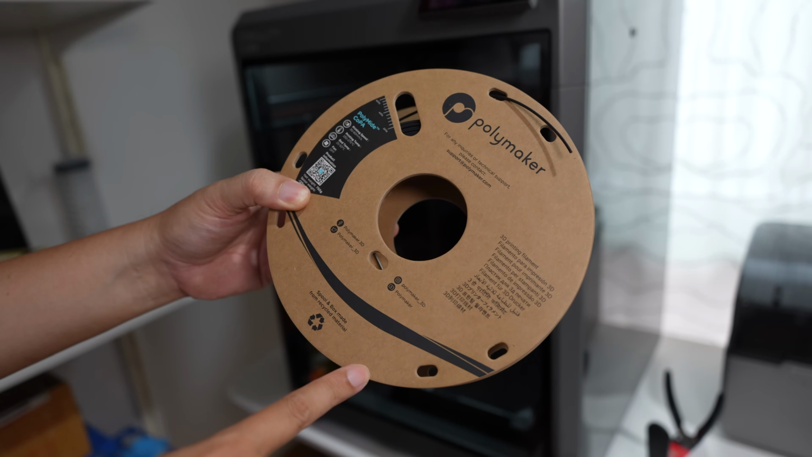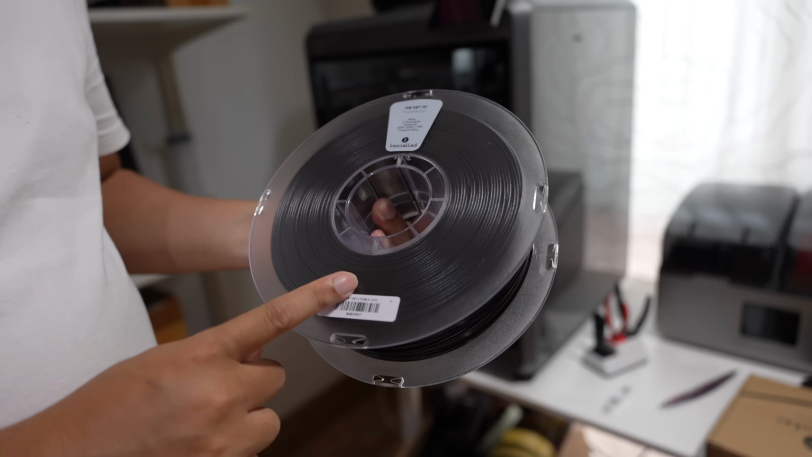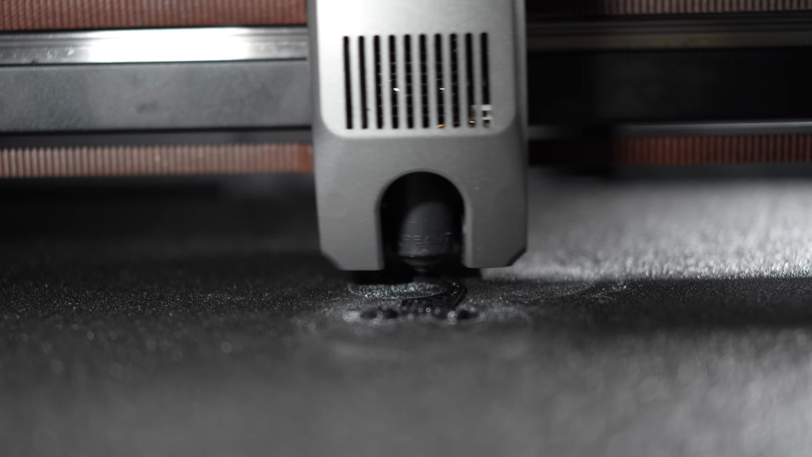Okay, next I'm going to print with the Polymaker nylon. And for the polycarbonate, I'll use the Kexel K8 filament. Okay, this is a nylon print.